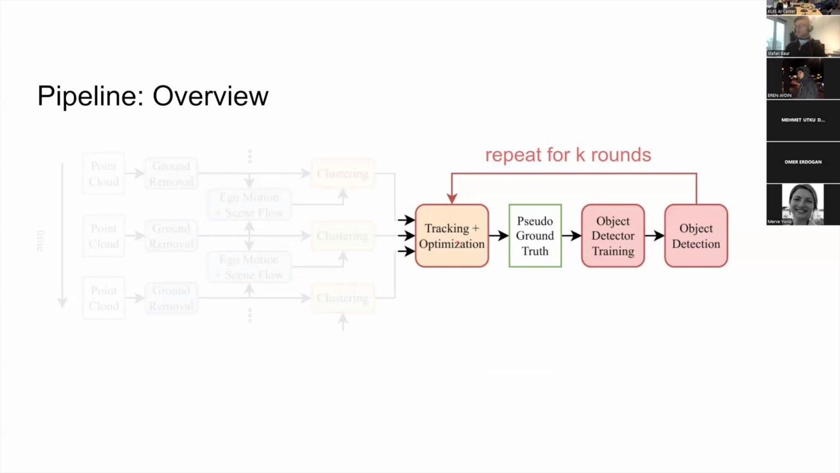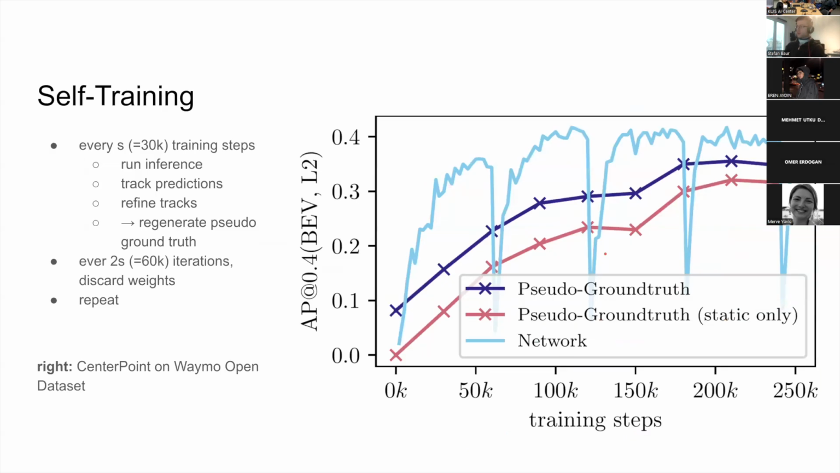The pseudo ground truth will improve over time because this will again discard false positives and unstable detections, and optimize the boxes. This way we can over time discover more and more objects in this data set.